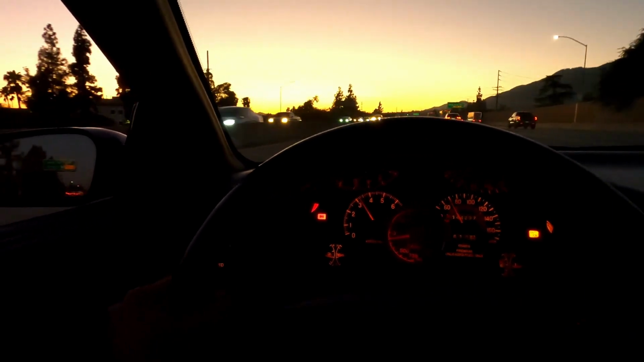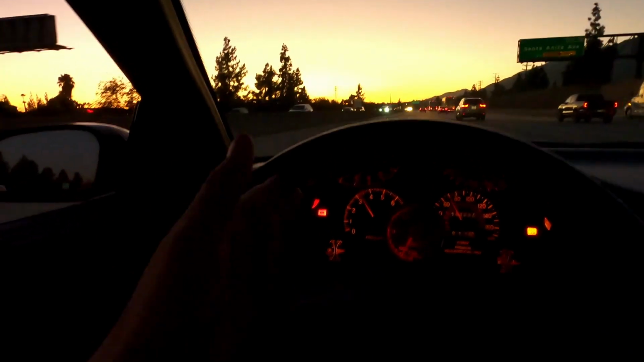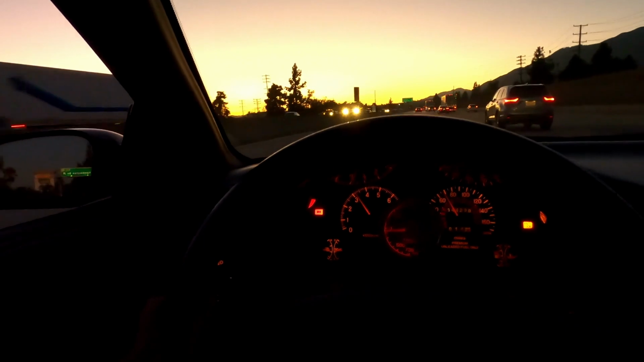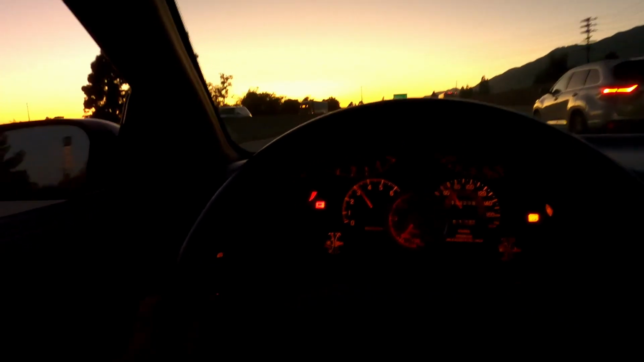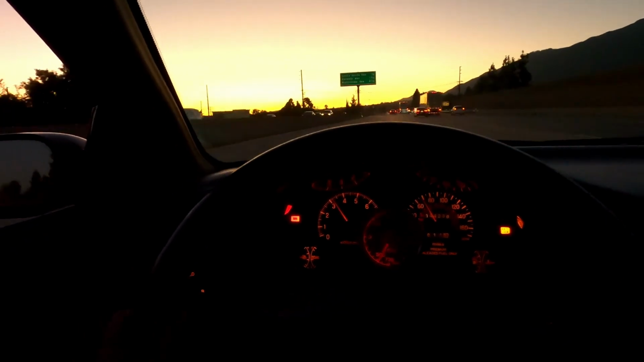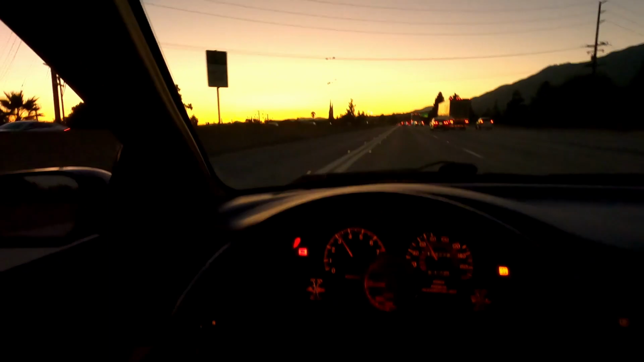The check engine light was on when I had the boost leak. I don't know if it was because of that, but now it's gone, so maybe it was that, or maybe my O2 sensor's going bad. We'll see if it comes back on. Oh, freaking pop right now. Holy shit.